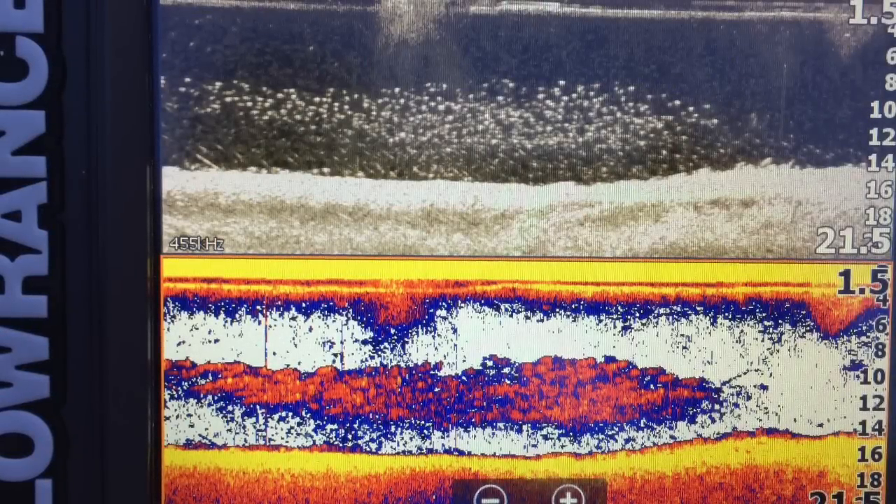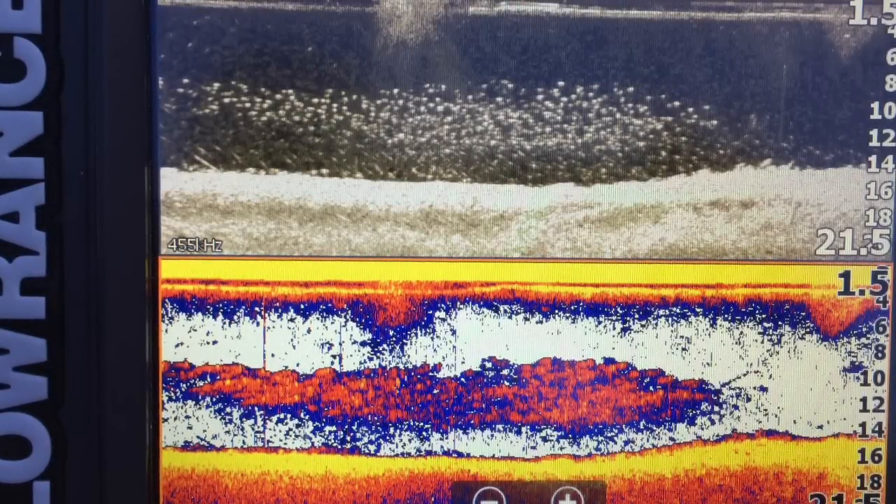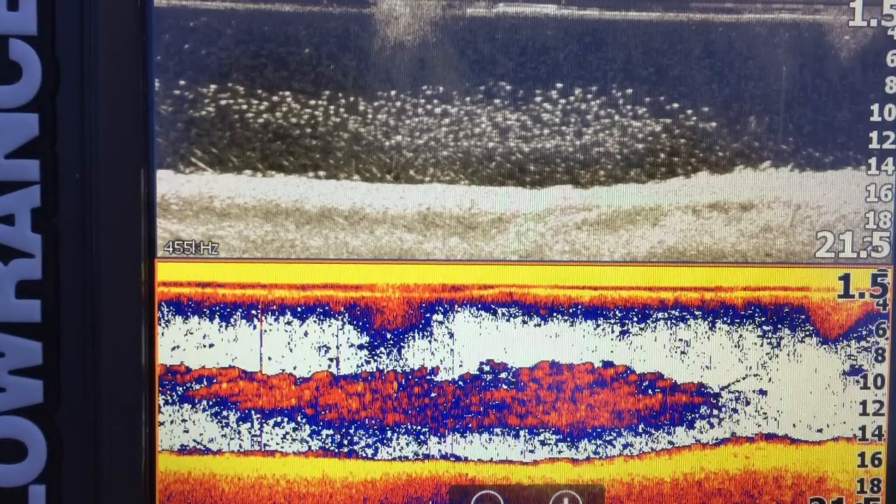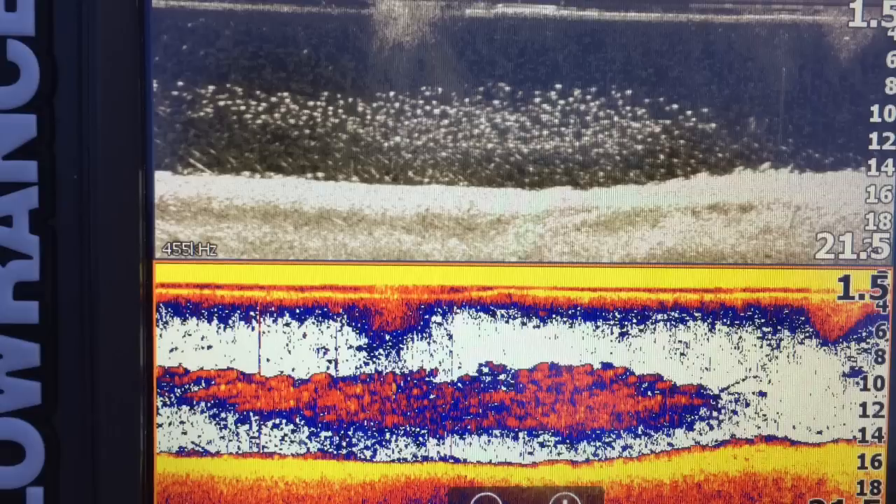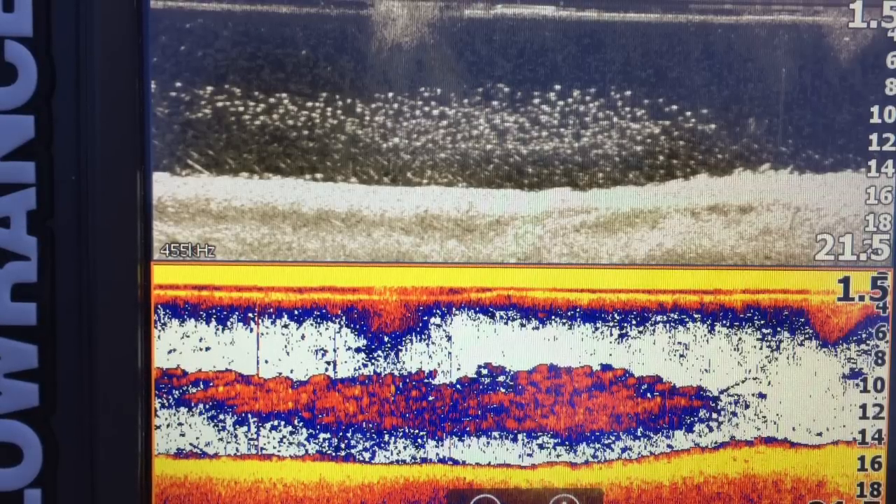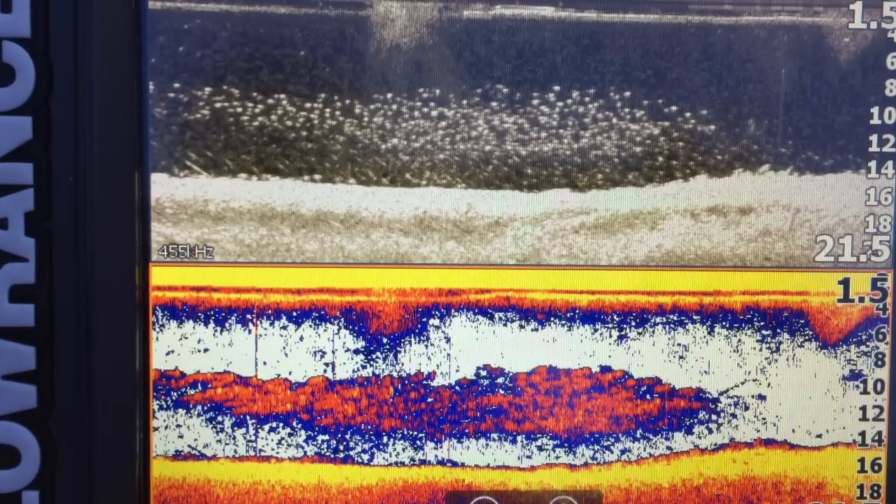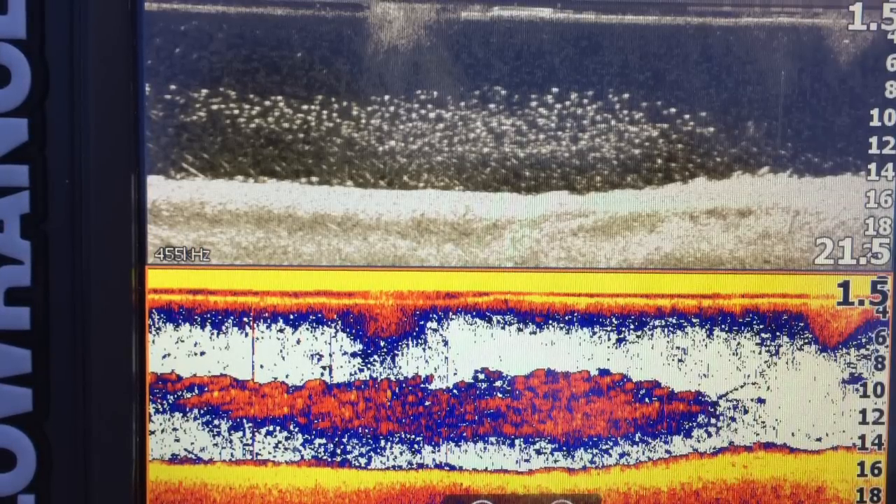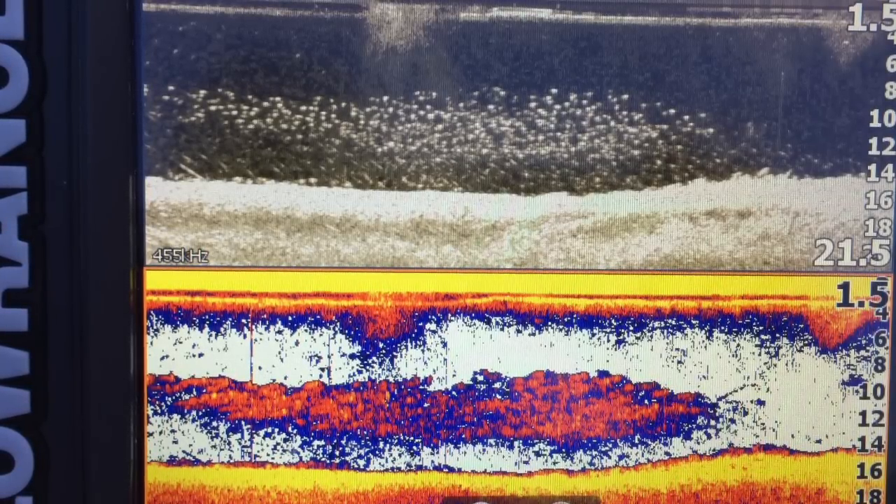This is a load of roach, and what happened this day, found these roach on the side of a river and cast a load of lures to them. We had 17 pike off this spot, fantastic spot, load and load of pike, all feeding on the roach. Had it for about 2 weeks period of sport, where we got about 16, 17 doubles off it, and then it disappeared and we never seen it again.